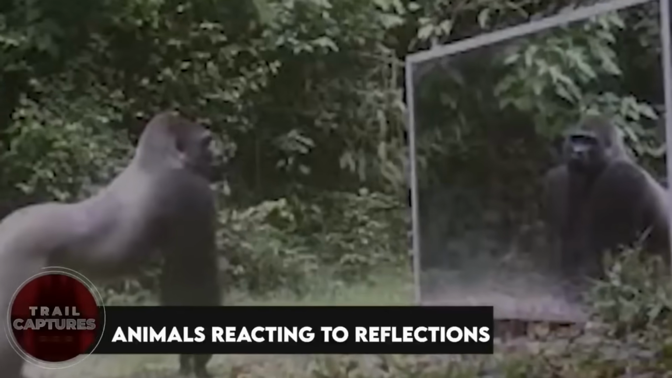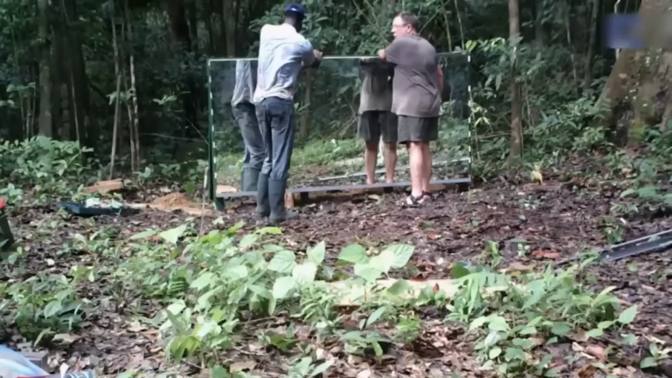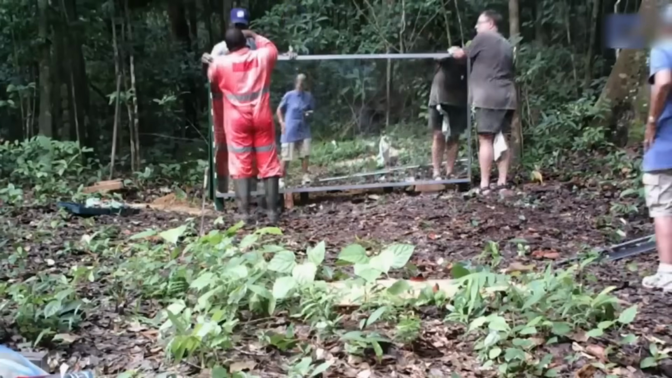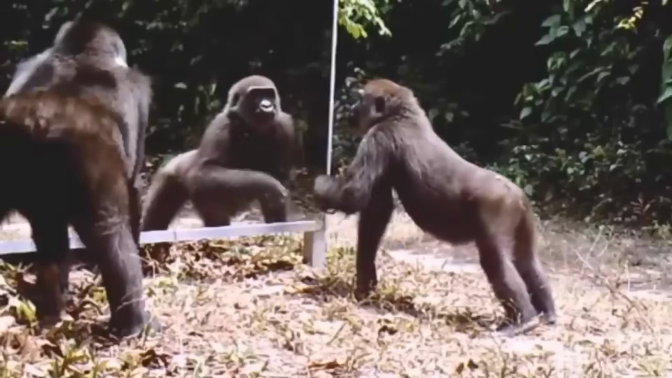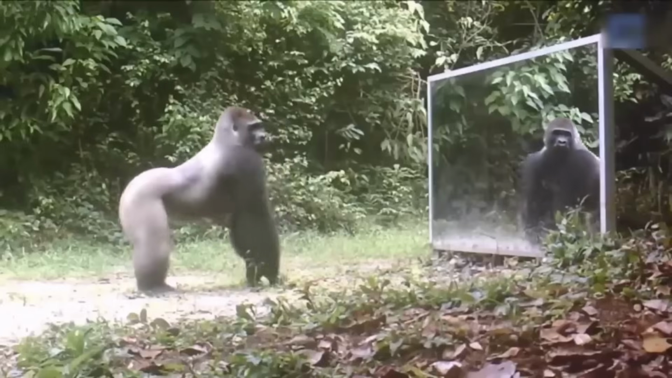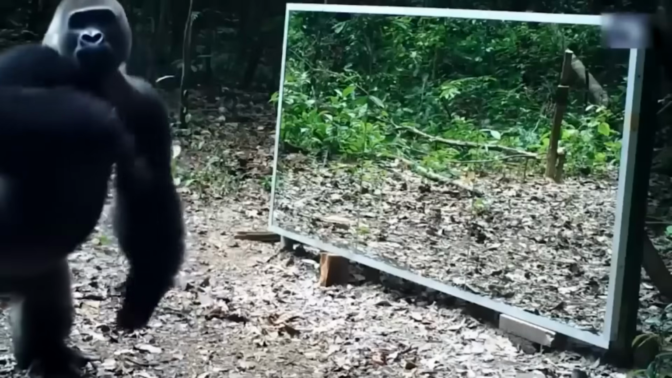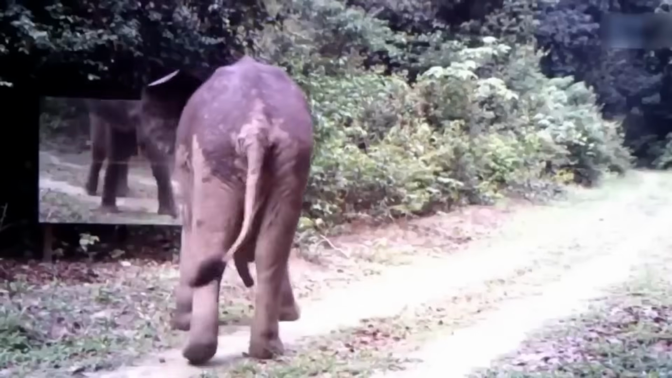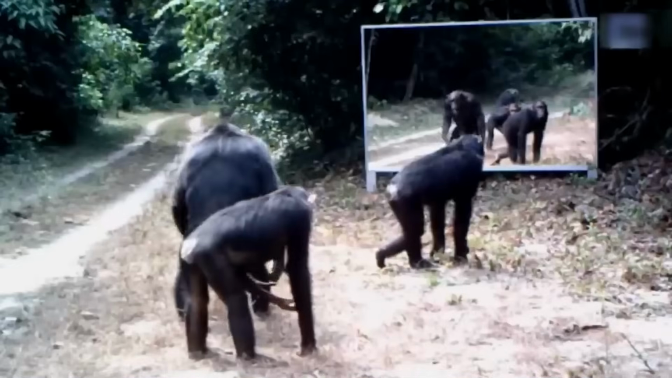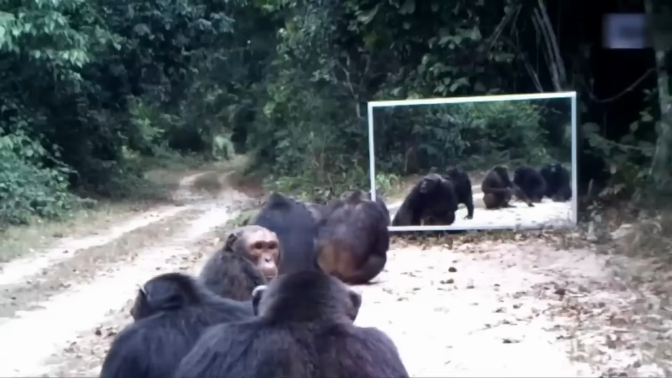Animals reacting to reflections. There was a French photographer who decided to set up a camera and a big mirror in the middle of the jungle. He wanted to see how the animals would react to their own reflections, and guess what? It turned out way crazier than he expected. The leopard couldn't get enough of itself, the gorilla saw it as a chance to have a fight with its own reflection, and the elephant didn't really care much. But the chimpanzees, oh boy, they had a blast checking themselves out while scratching.